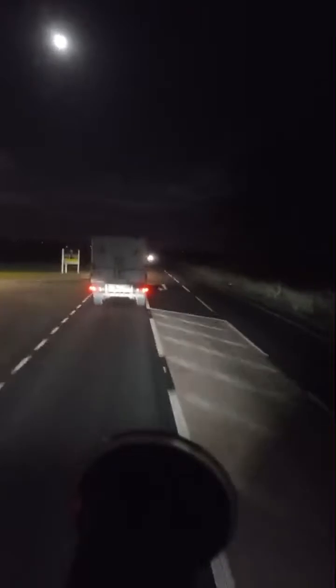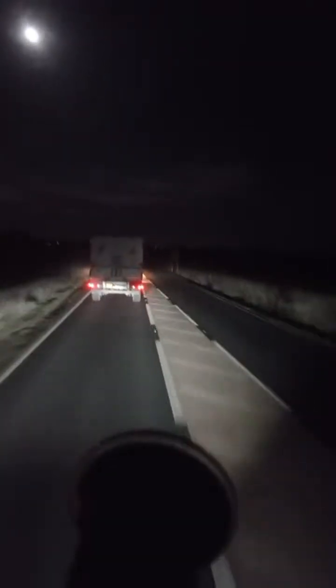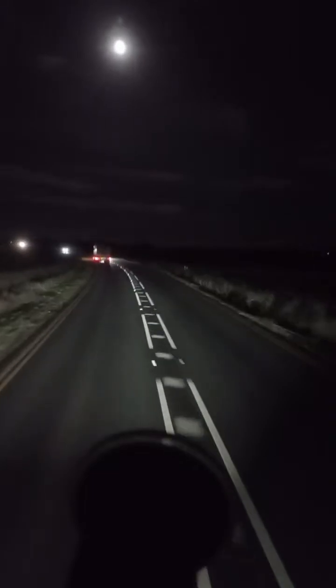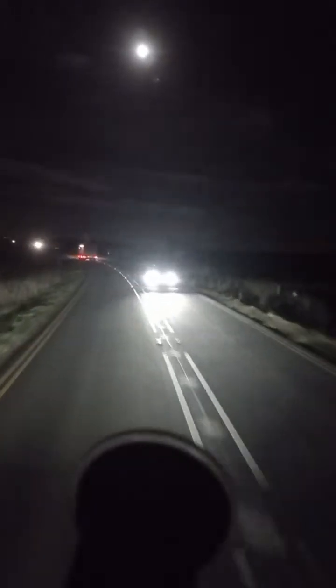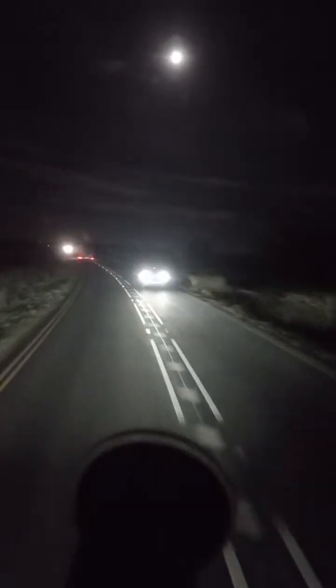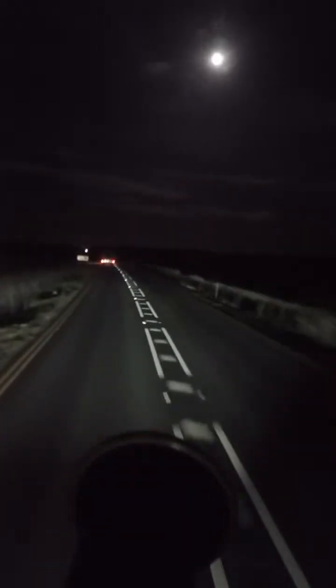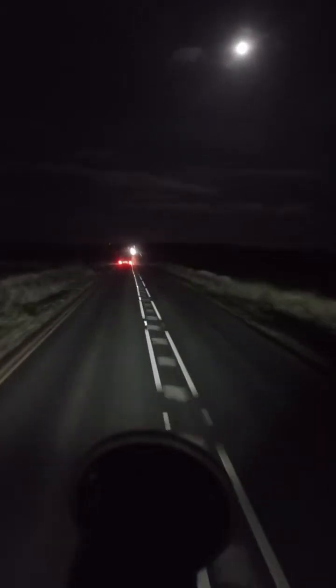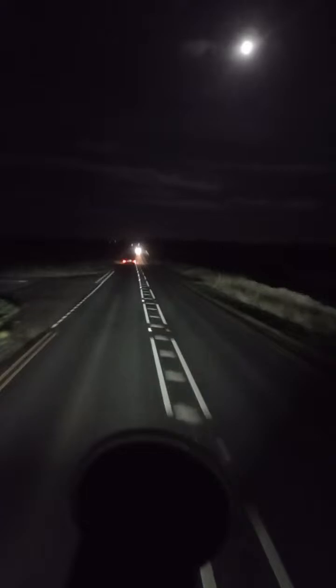So we keep going. There's just one vehicle in front of me. At least he's traveling. I'm left with 22 minutes of drive time.